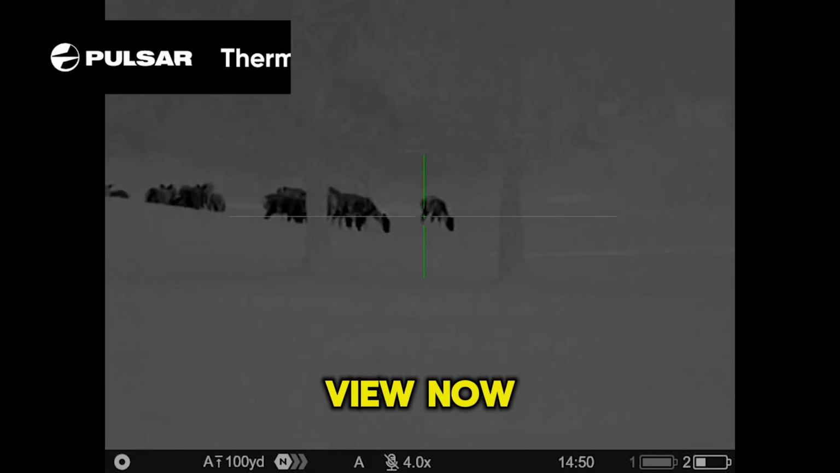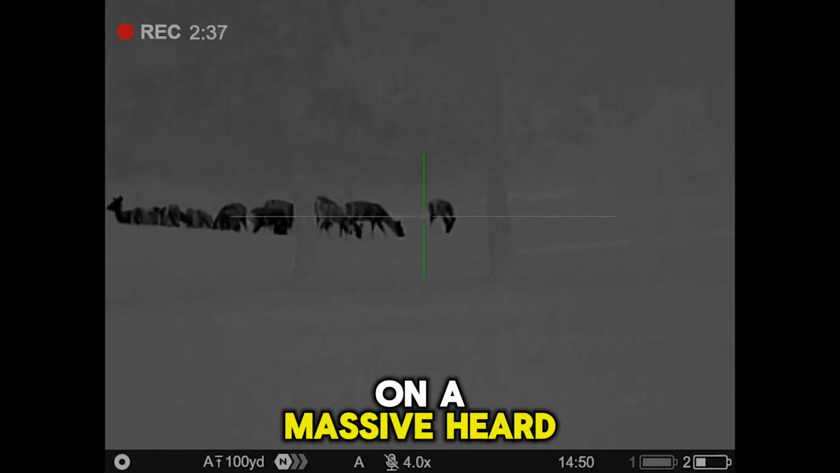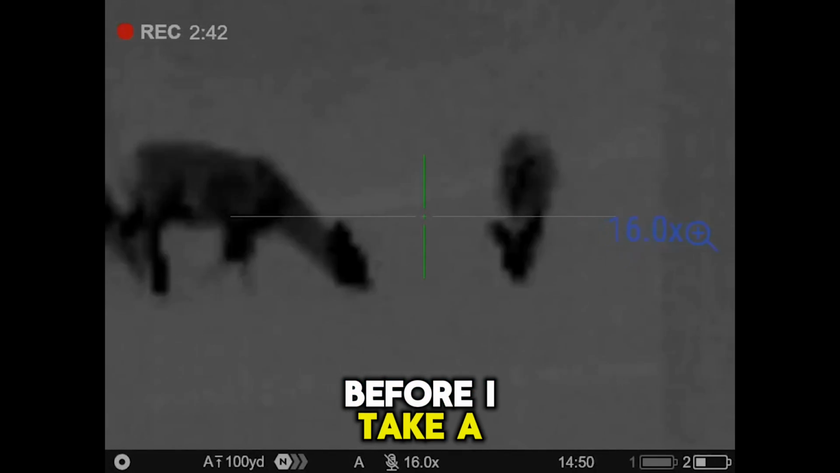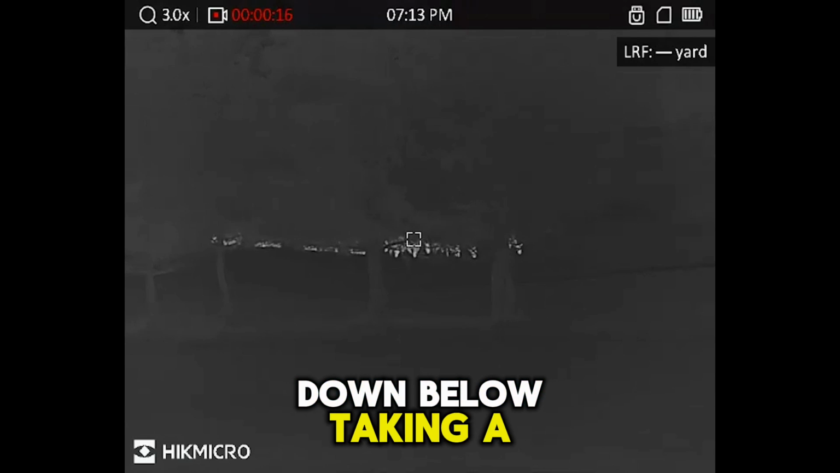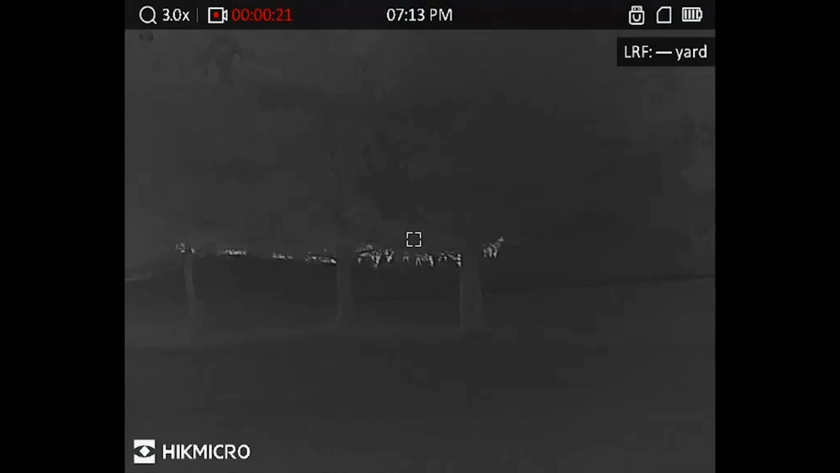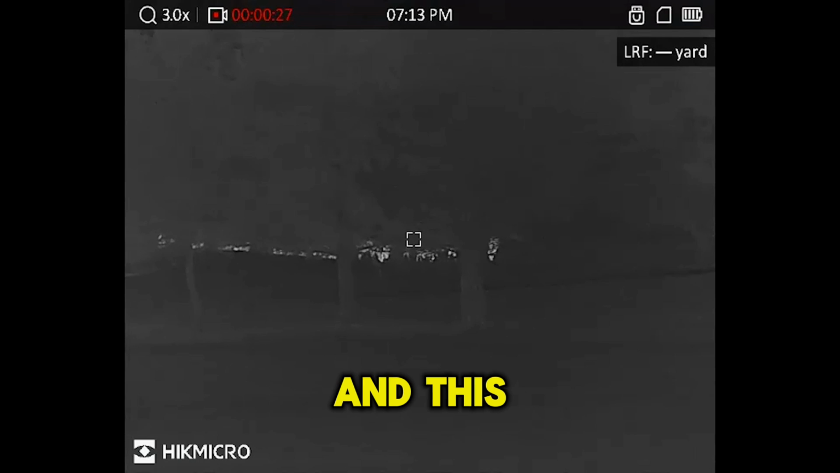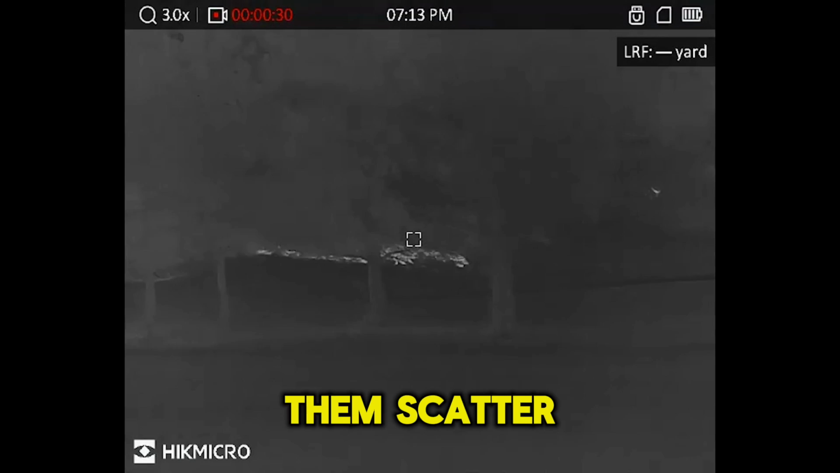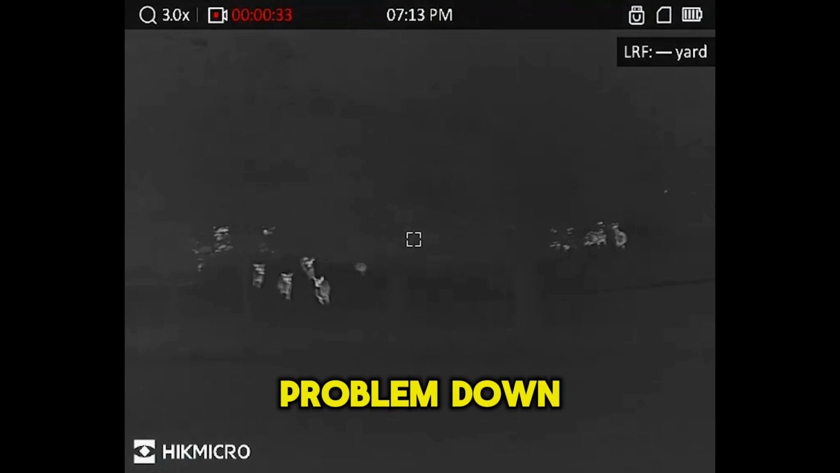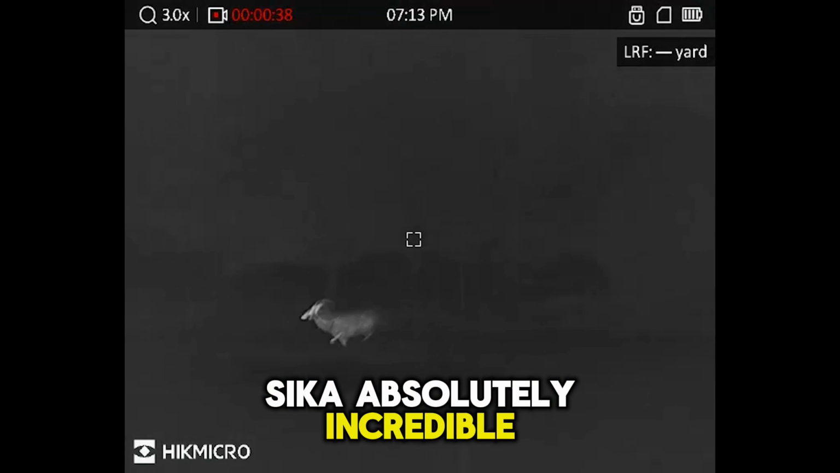So this is my view now through the Thermion 2 XP50 PRO from Pulsar on a massive herd of Sika. And this is just before I take the shot. Now, as I was down below taking the shot, Joe was filming through the Condor at this other herd of Sika that were behind in the woods, and this is as I take the shot, the whole lot of them scatter. So this just gives you an idea of the problem down there. Never seen so many Sika. Absolutely incredible.